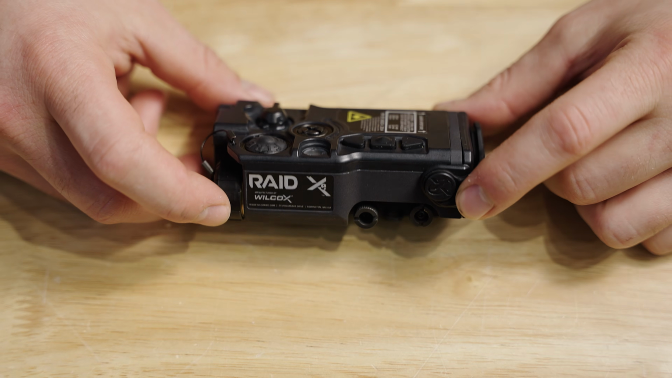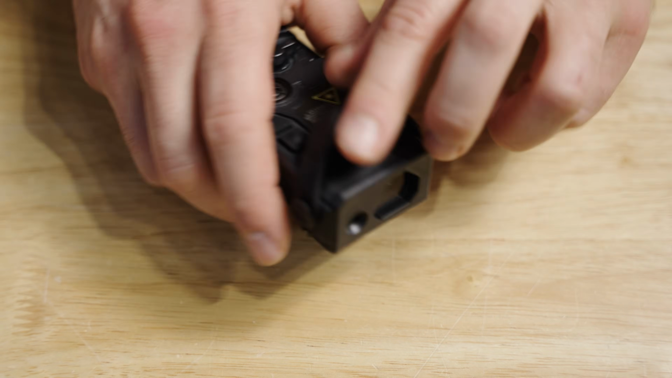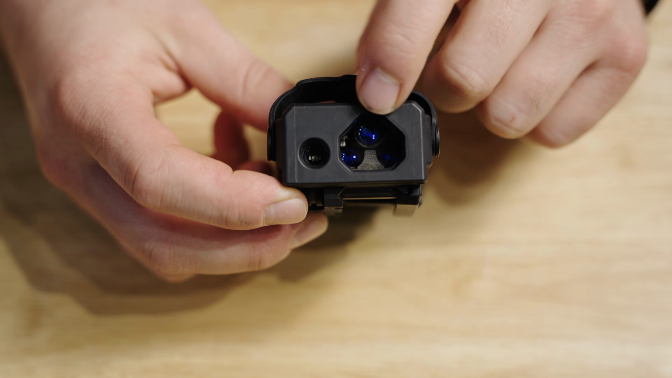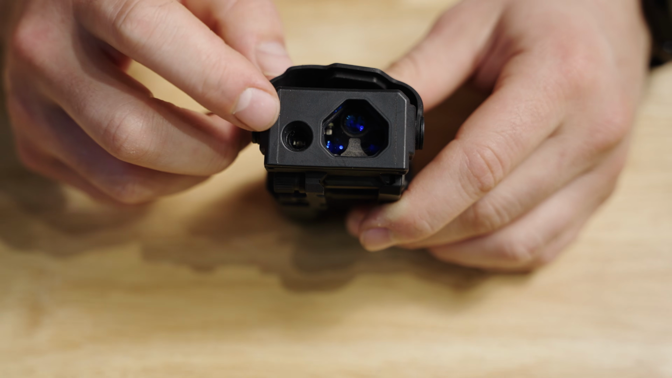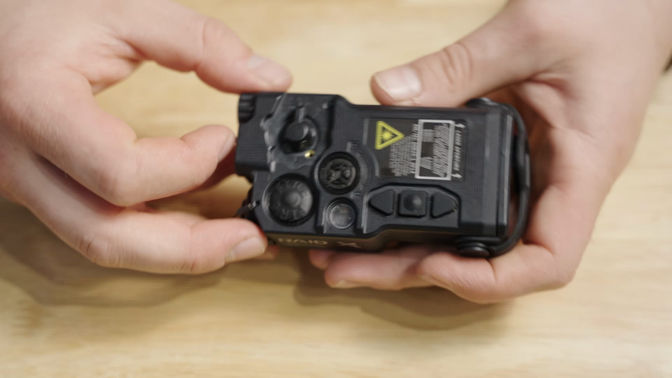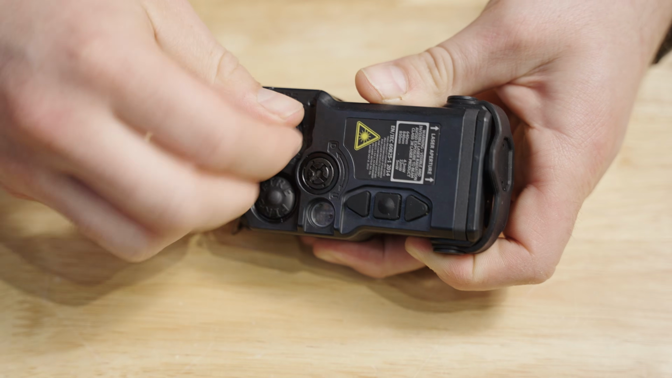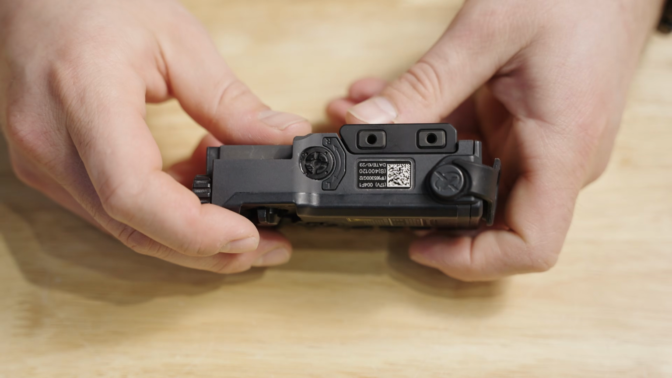Up next is going to be the updated RAID XE, although this is the low power civilian version. So you'll notice on the front you have your co-lined lasers on the bottom, and then your main IR illuminator there, and then you also have an IR flood, so a closer range and lower power just flood illuminator. You have essentially what's like a PEQ15 style selector switch on top that is similar in function and feel to the PEQ15. Your turrets are somewhat recessed into the housing.